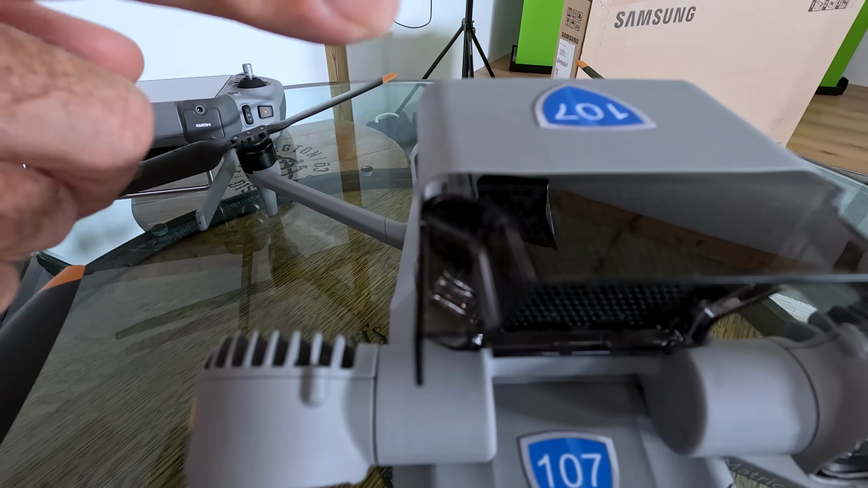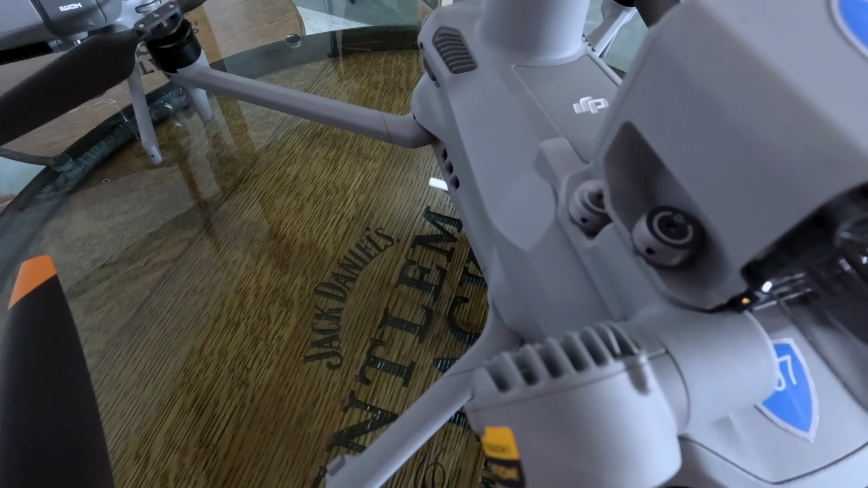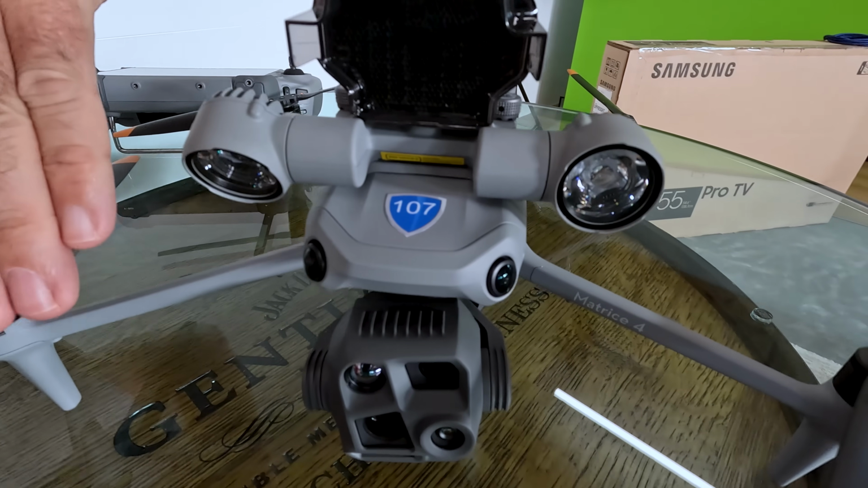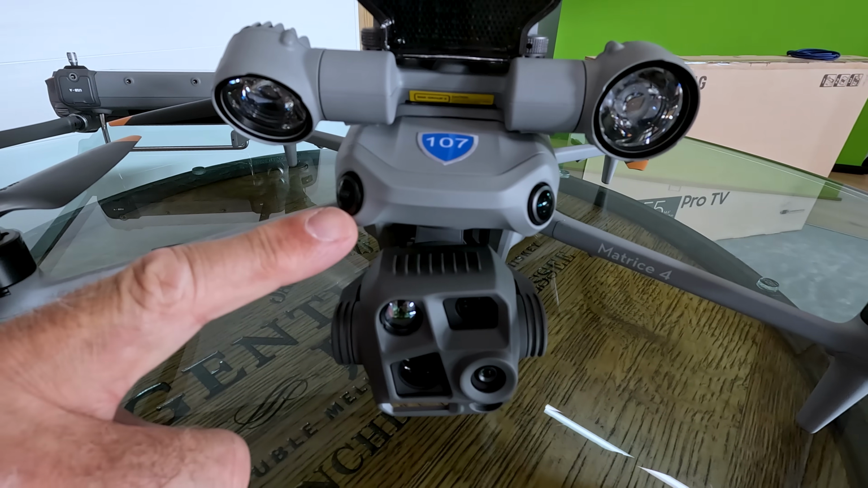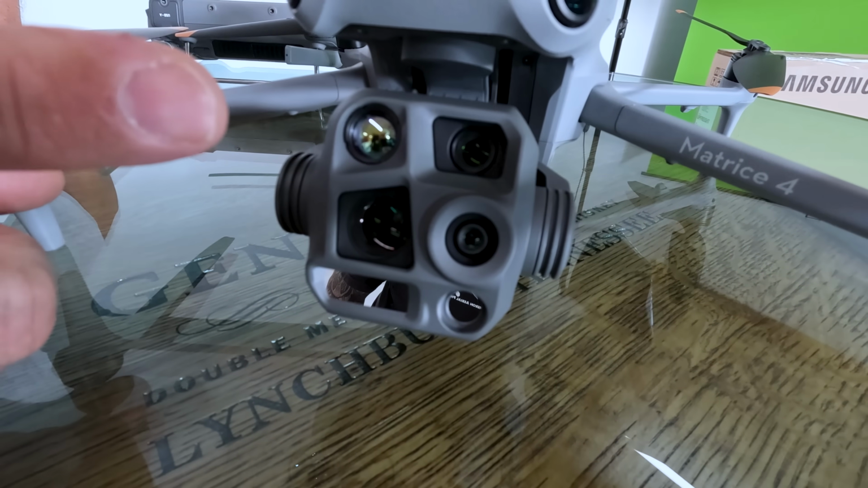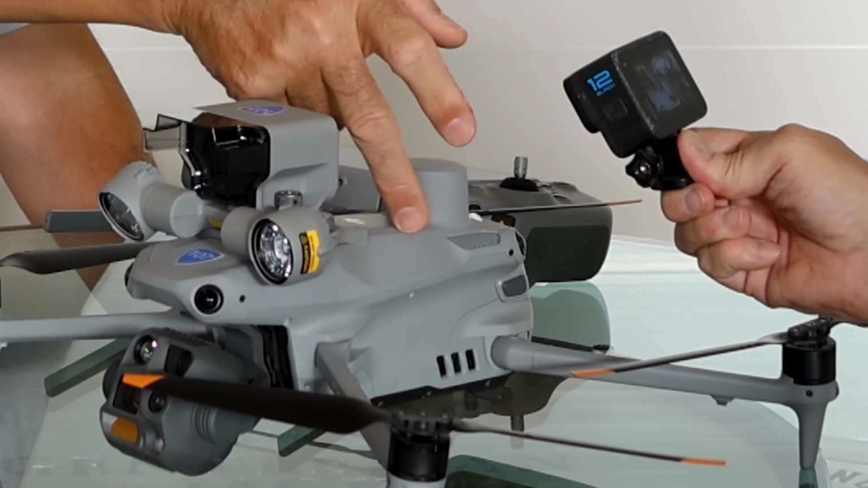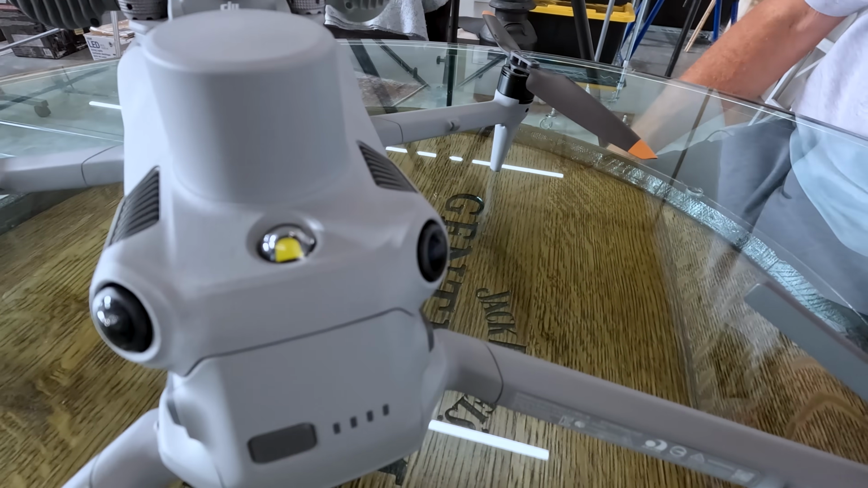This is the speaker. It's an add-on. And you can see it screws in here onto the lights. And there's lights left and right. The lights will go up and down as the camera tilts up and down. Okay. These, of course, we know what those are. And then in front, we have rangefinder, thermal camera, regular camera, and a telescopic camera. This is a built-in RTK, comes with it, and also the strobe light in the back. So you don't need to add one.